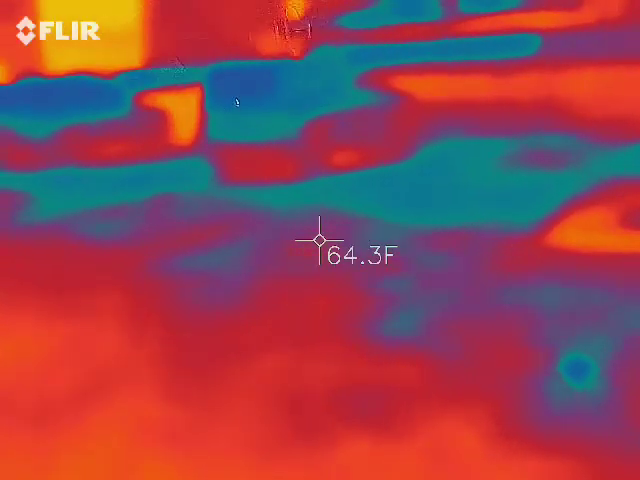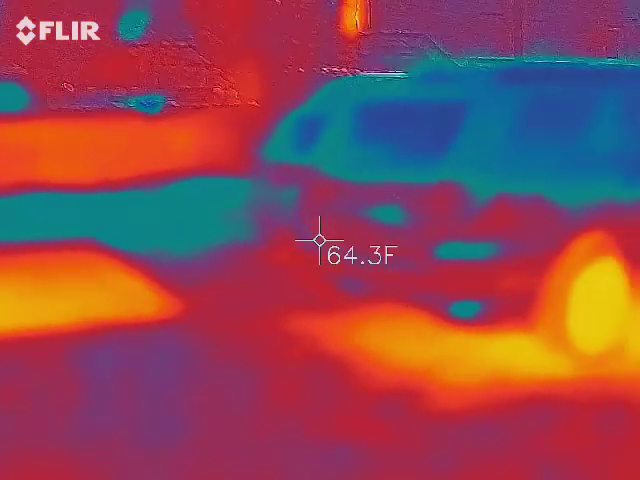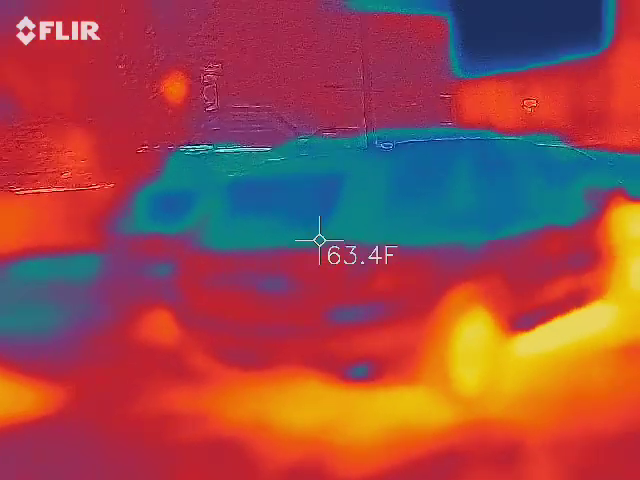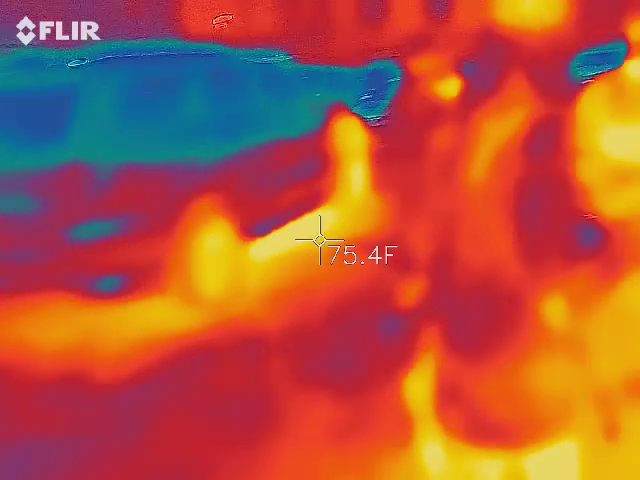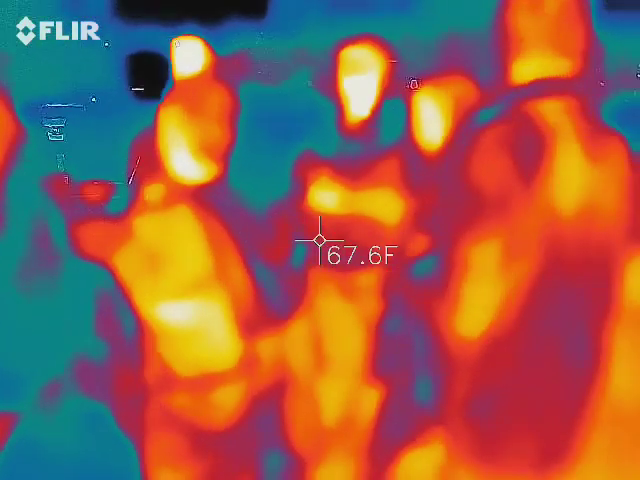Nice full view on the thermal imaging cam. Yeah, of course, we definitely want some temperatures coming out of you. Pictures, be wary of the vehicles. People start screaming about us taking pictures of their cars. They think we're here as car thieves. Yeah, we're all here as car thieves, right? All masked and everything else.